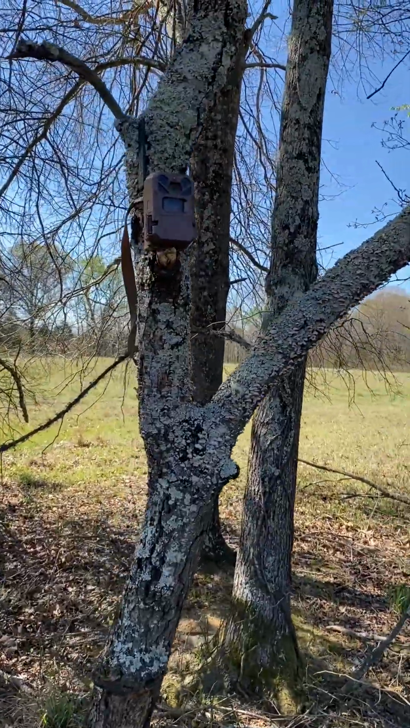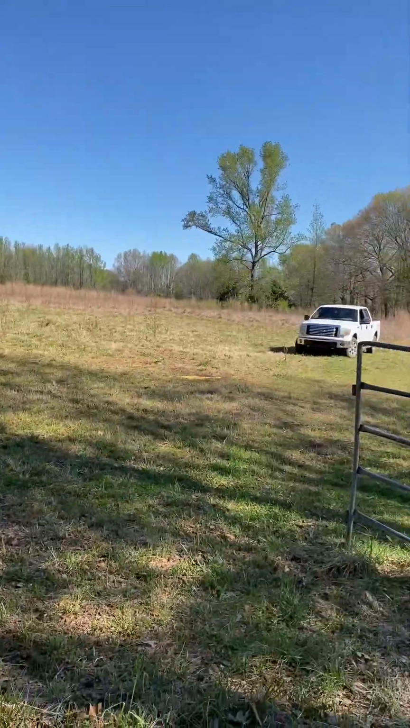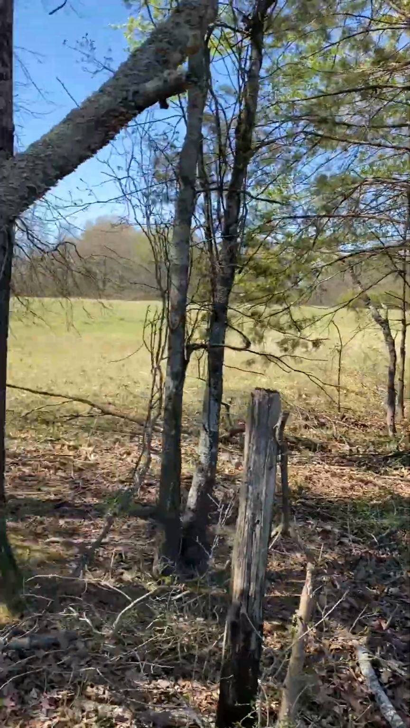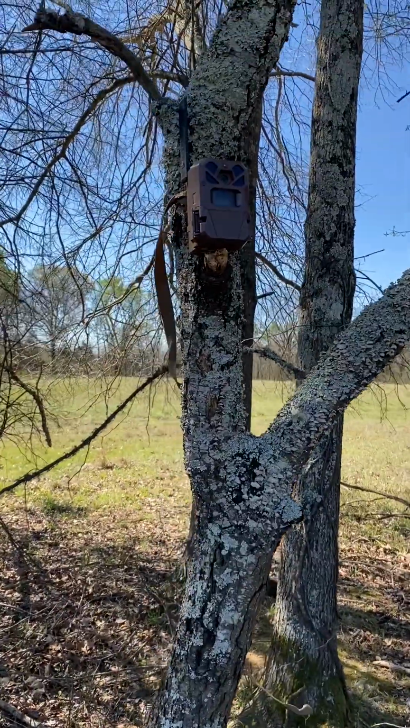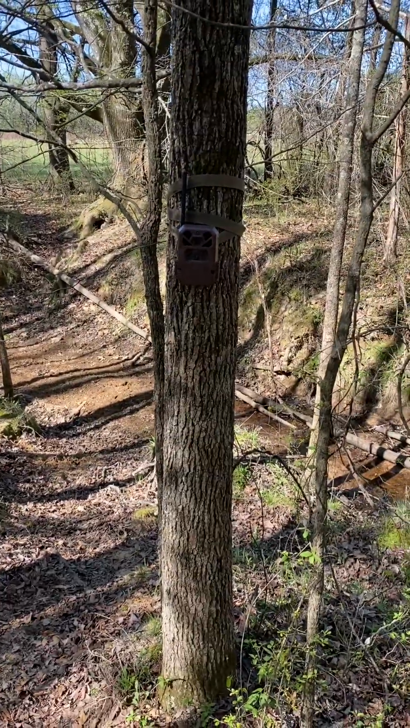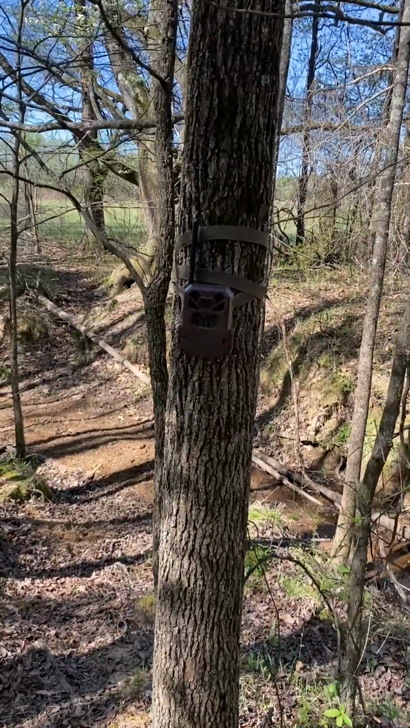So there's our camera. I took down the feeder, got some photos out here, but we're gonna try another spot where I think will be another wildlife corridor. So if I got it connected and it's working, we should have some photos of a handsome fella here in just a minute.